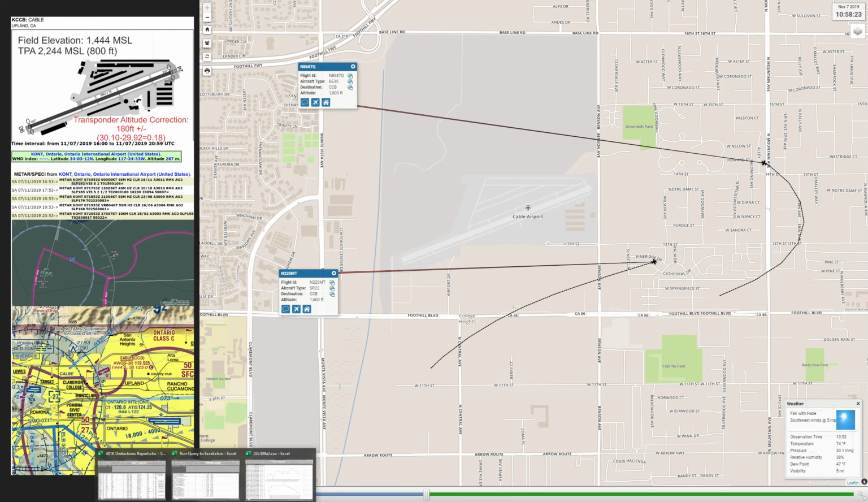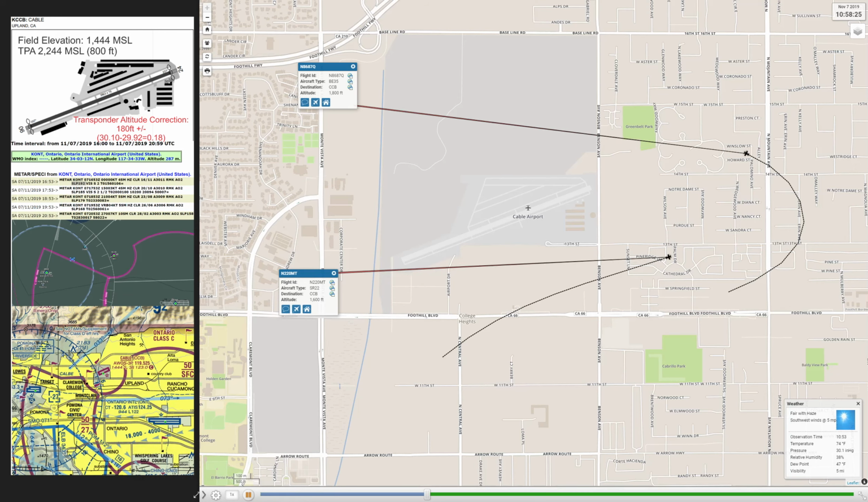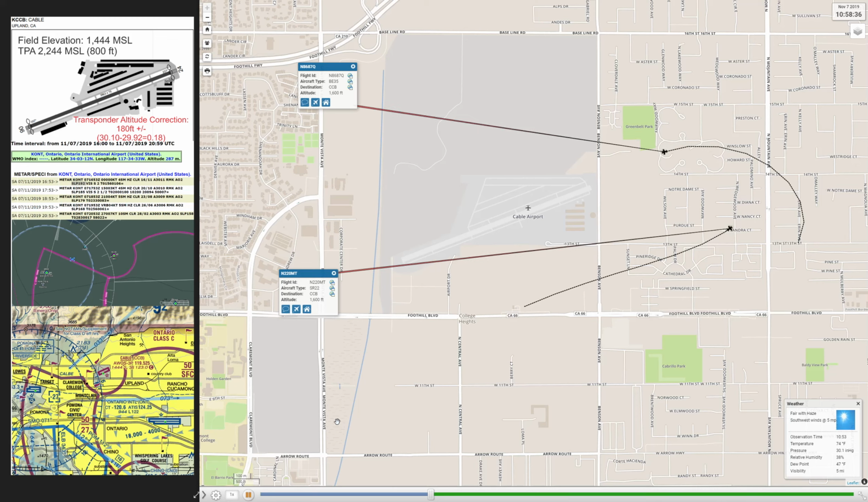Bonanza 1 mile final 24, Cable. Cable traffic, Cessna 7187 Tango is crossing the freeway south, entering on 45, left traffic 24.